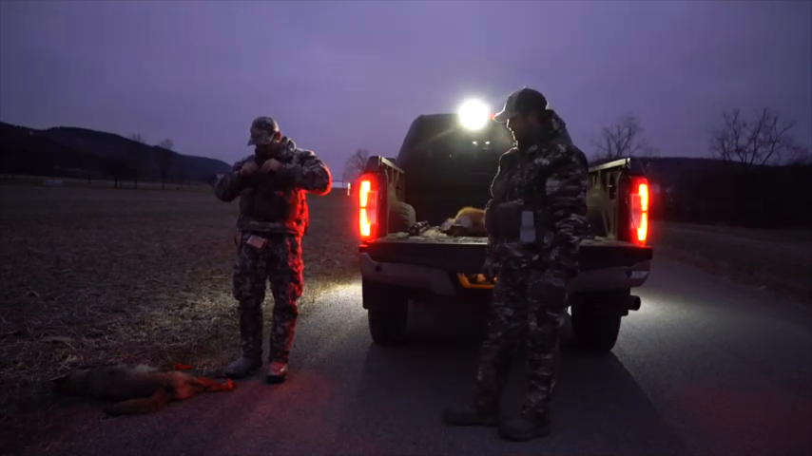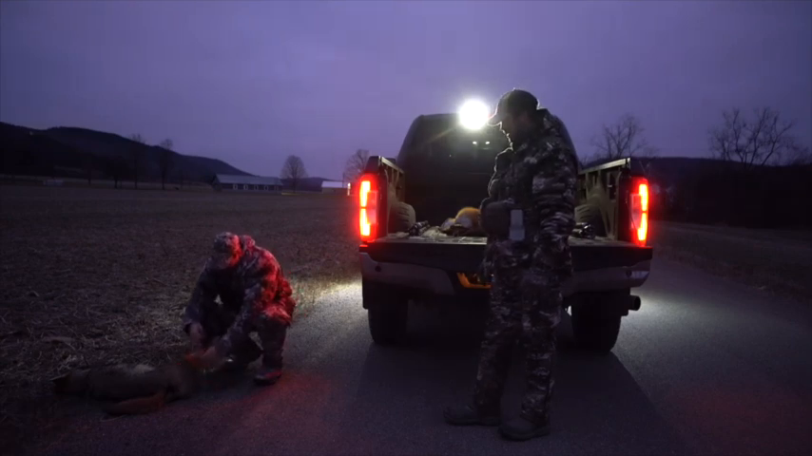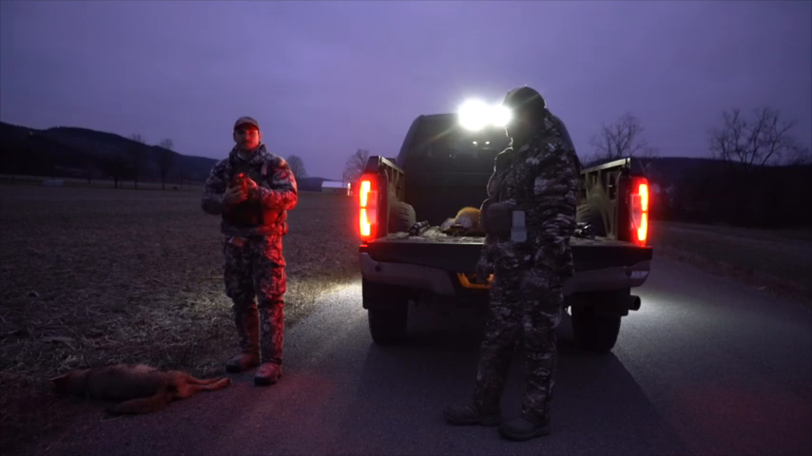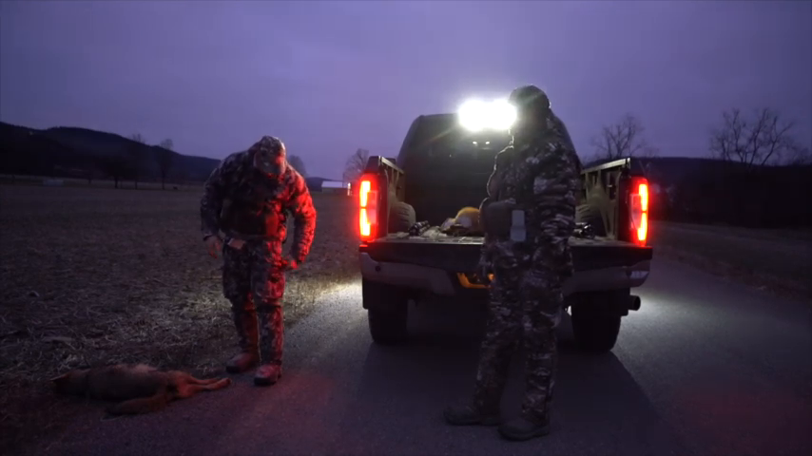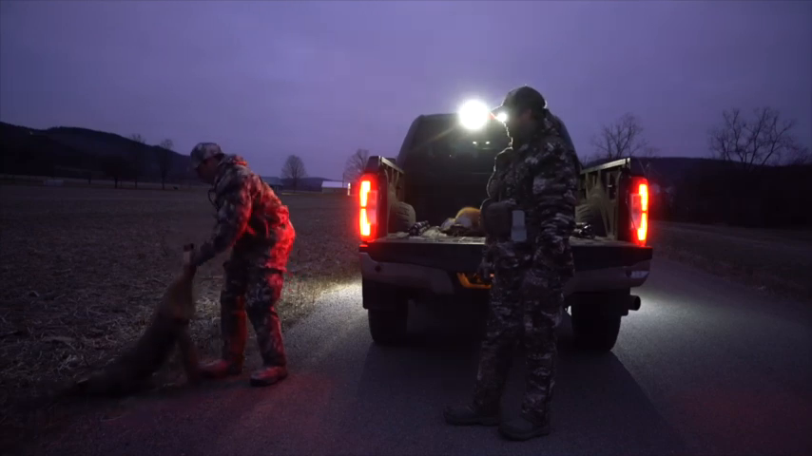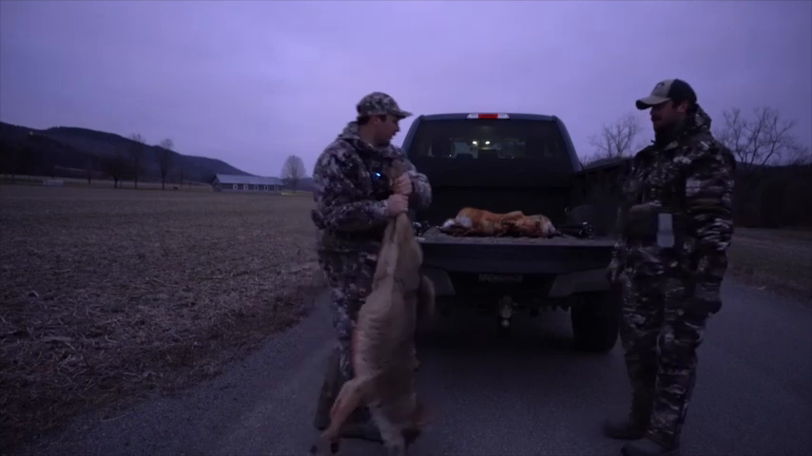As you can see, it's kind of daylight out. It's getting bright, that's for sure. Crazy ending to the tournament. Least likely spot. Well, I guess we'll start with a couple hours ago.